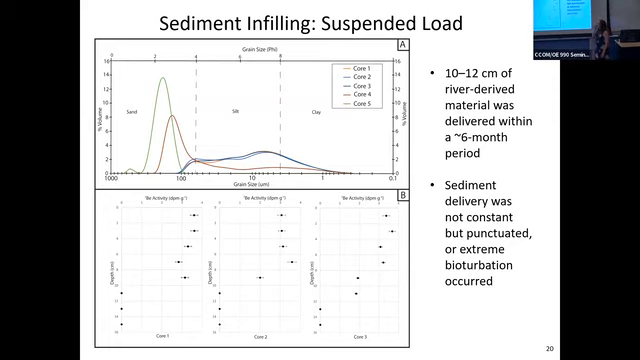So with the beryllium-7, we're able to look at the trends in the way those beryllium markers are going down core, and we're able to determine that between 10 to 12 centimeters of river-derived materials are being deposited within about a 6-month period.